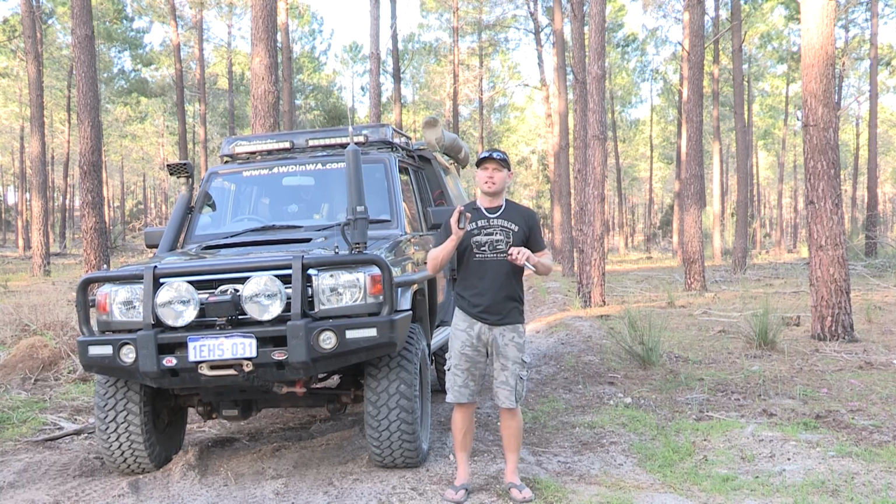Along the bush track, LED lights, reverse lights and spotlights are all good, because on some bush tracks they can be nice and straight and go for miles. Spotlights are great, give you early warning on animal strikes, etc.